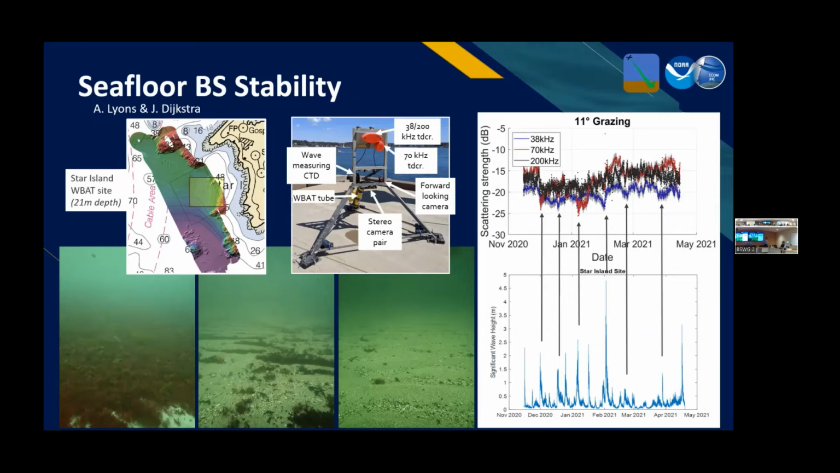I mean, the third point I want to point out is that this is telling us something about the environment. For those who are interested in habitat mapping, there's something to be gained here. And you don't even need to calibrate your system, because this is going to vary no matter what, related to the environment. So this is really interesting work as well.